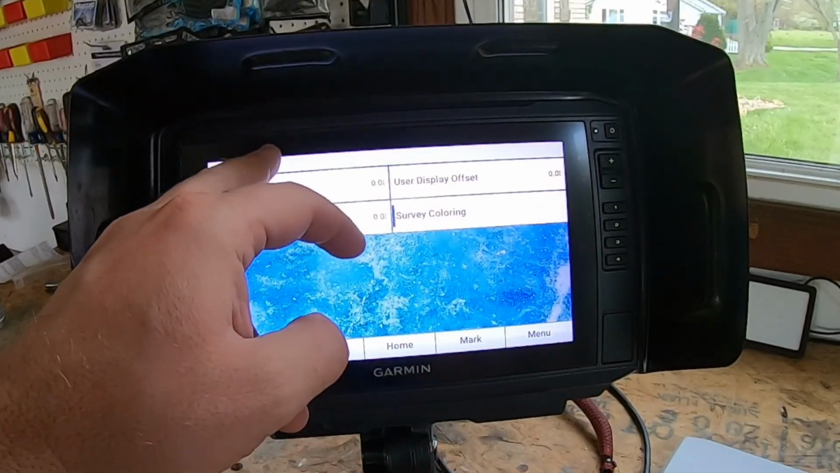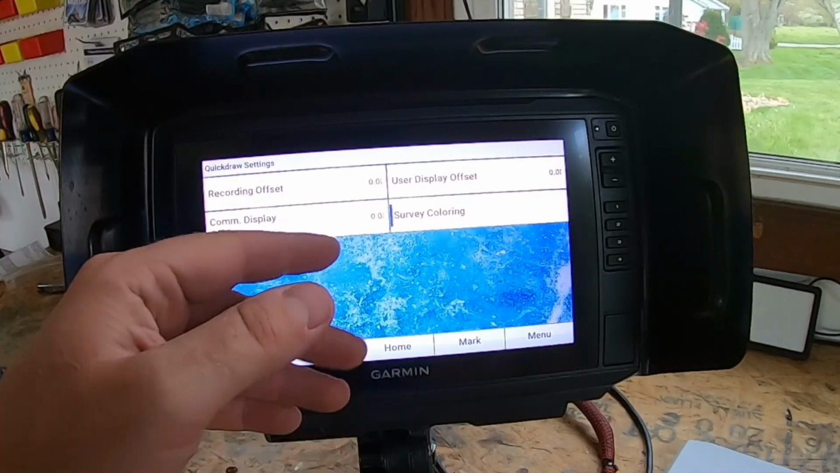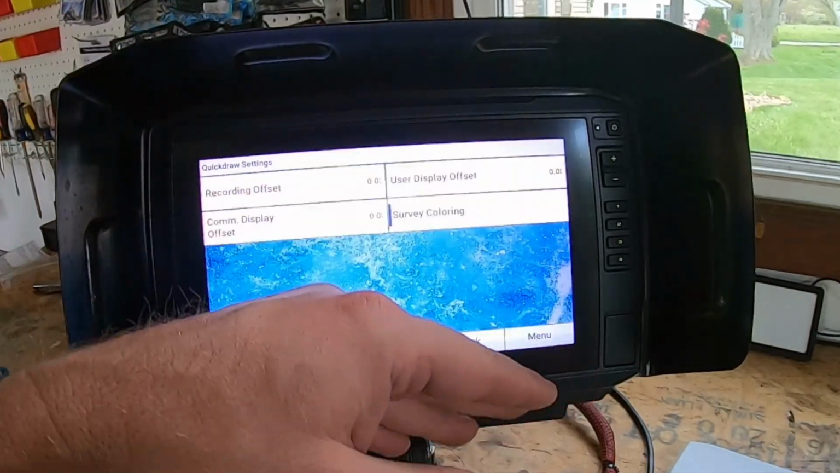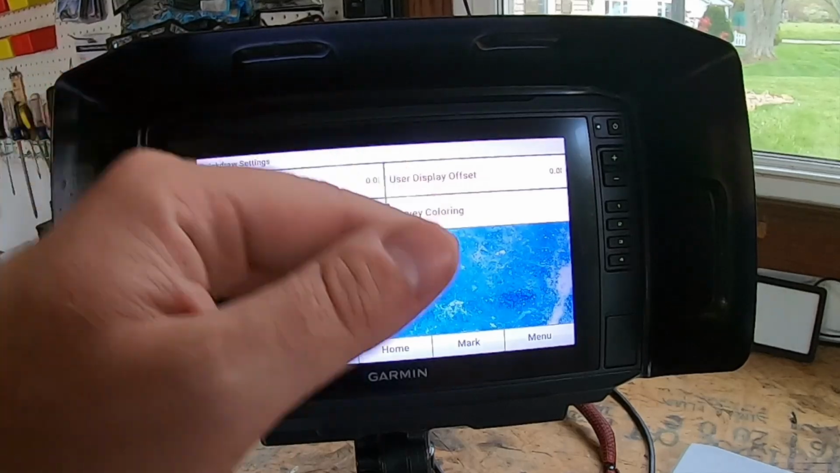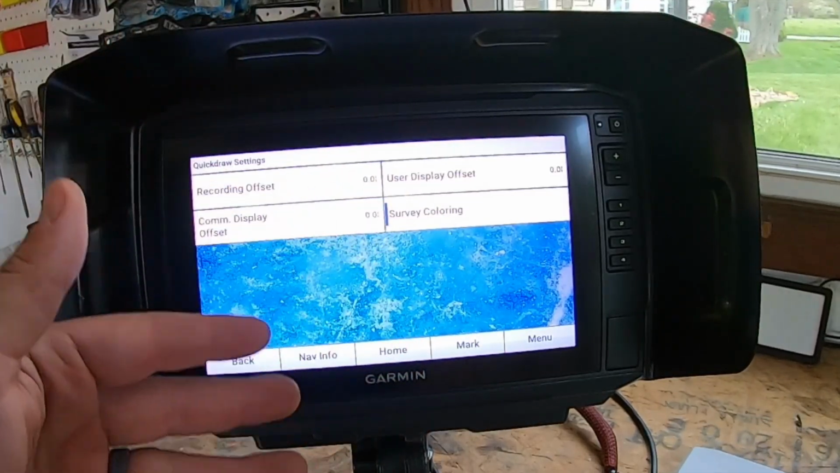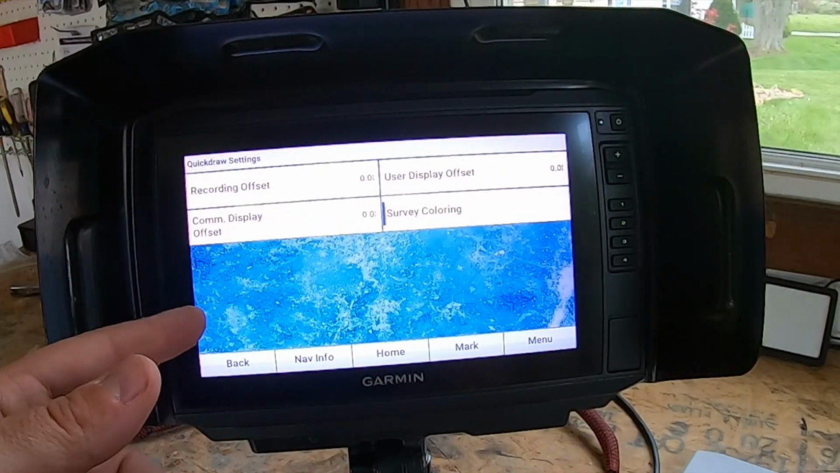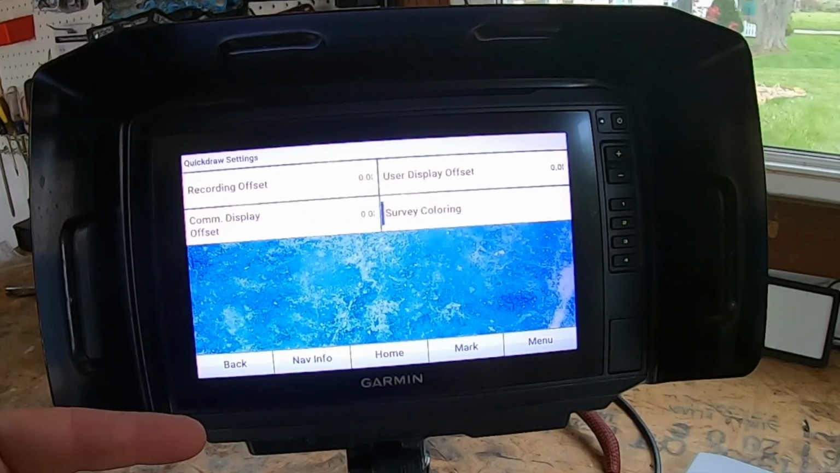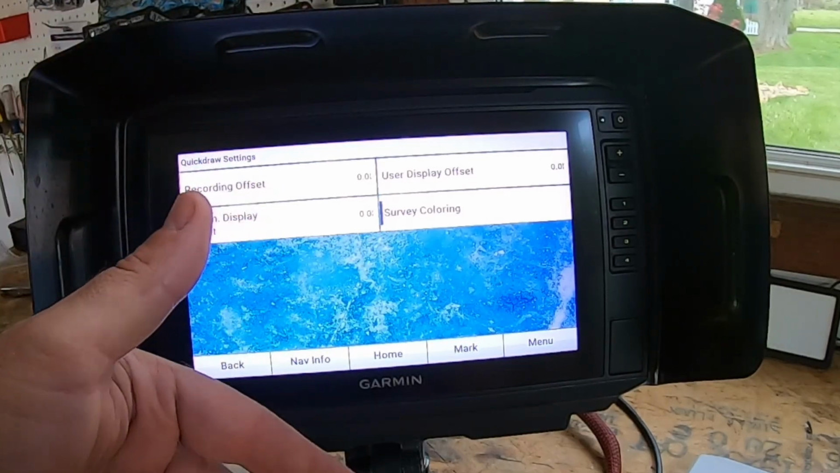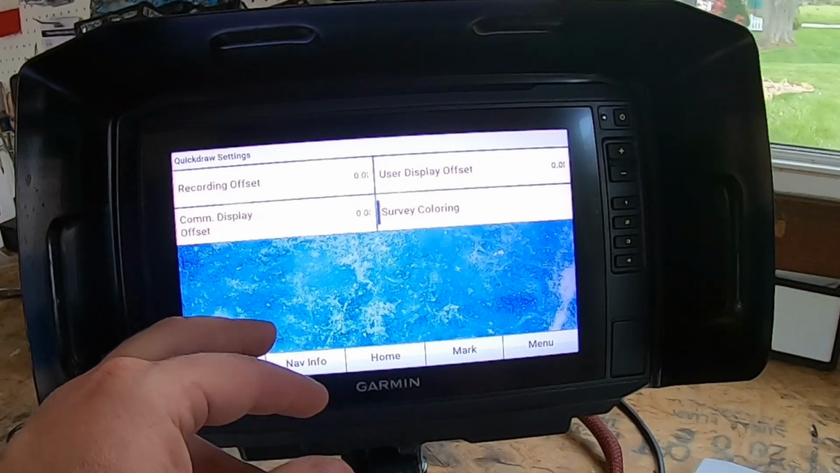First, let's talk about the recording offset. The recording offset sets the distance between the sonar depth and the contour recording depth. So if the water levels change since your last recording, adjust the settings so the recording depth is the same for both recordings. For example, if the last time you recorded had a sonar depth of 10.5 feet and today's sonar depth is 12 feet, you're going to want to enter negative 1.5 feet.